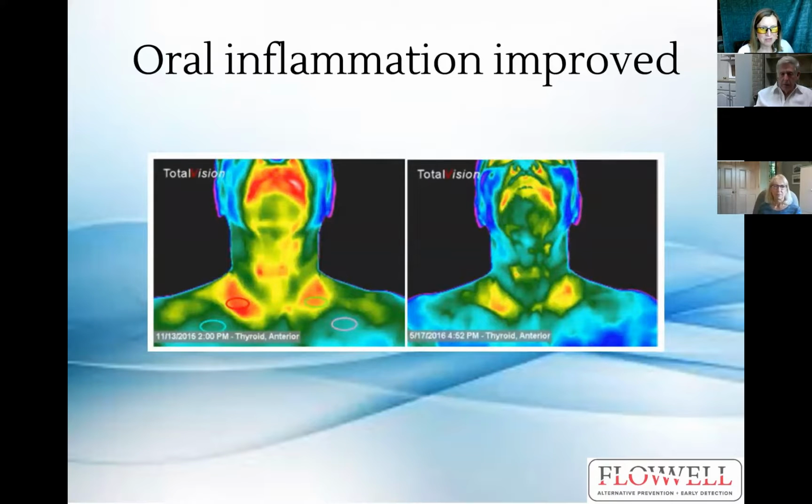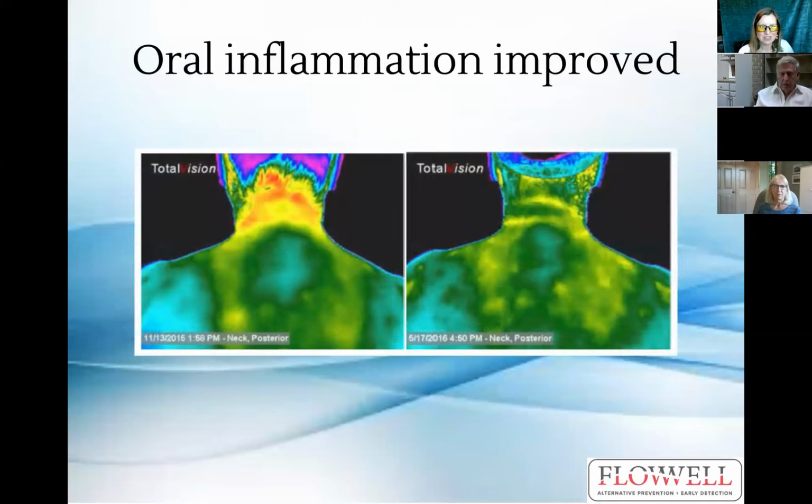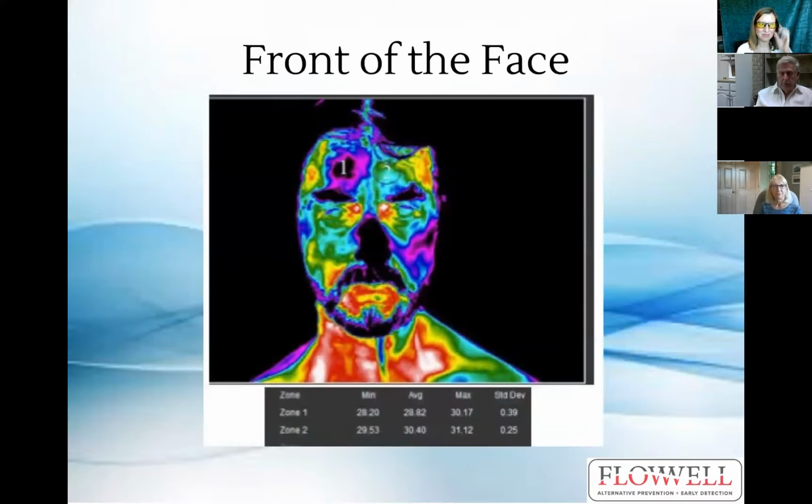Another one where the oral inflammation improved. And even in the neck, even in the back, you can see when oral inflammation improves, it can also help with the neck, or this could have been an imbalance in her spine that got adjusted and back into alignment, or certain body work techniques. She can head in the right direction, which less inflammation is the right direction there.